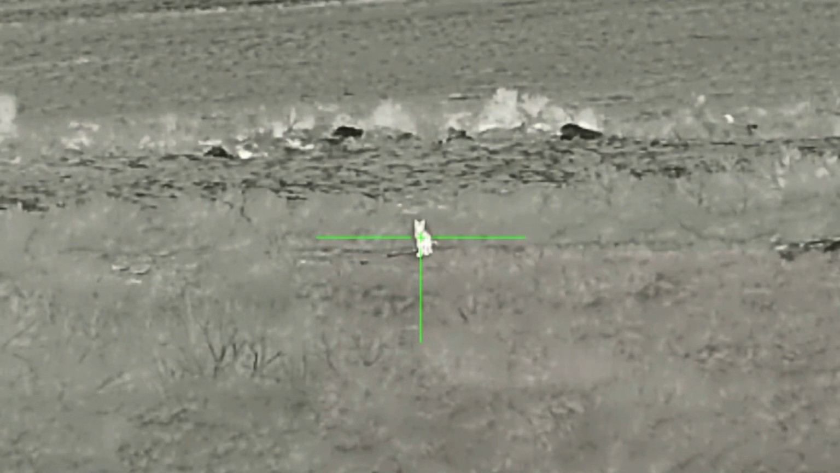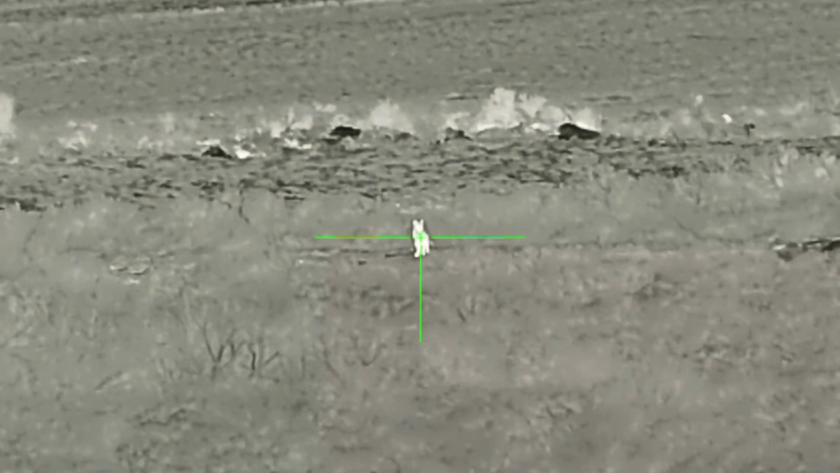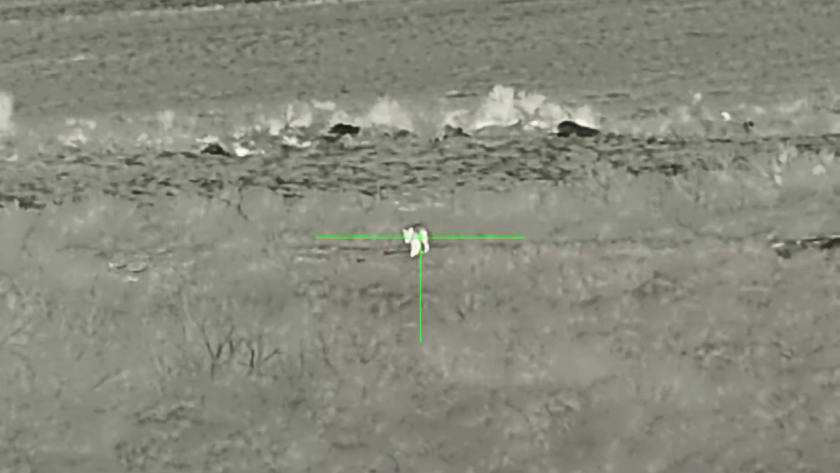Whenever we're hunting together, we always take turns as to who gets to shoot first. Whoever's turn it is has complete control over when to take the perfect shot. Whoever's the backup can then take a shot after the first person shoots. Over the years, we've found that this gives us the highest success rate as far as getting a clean kill.